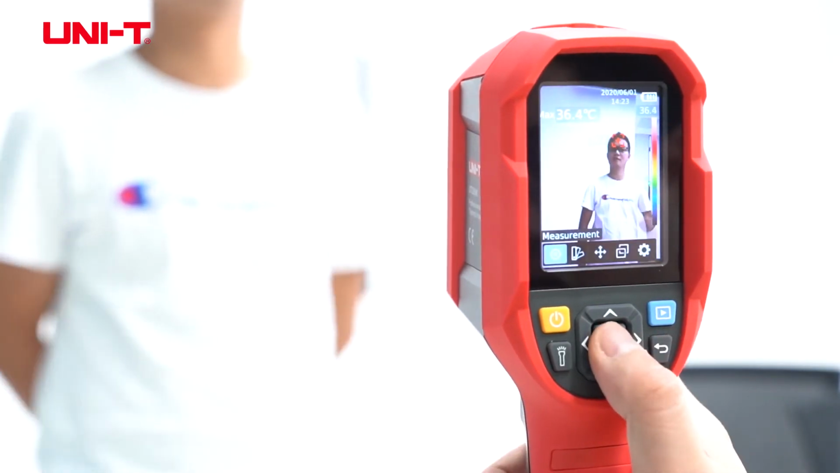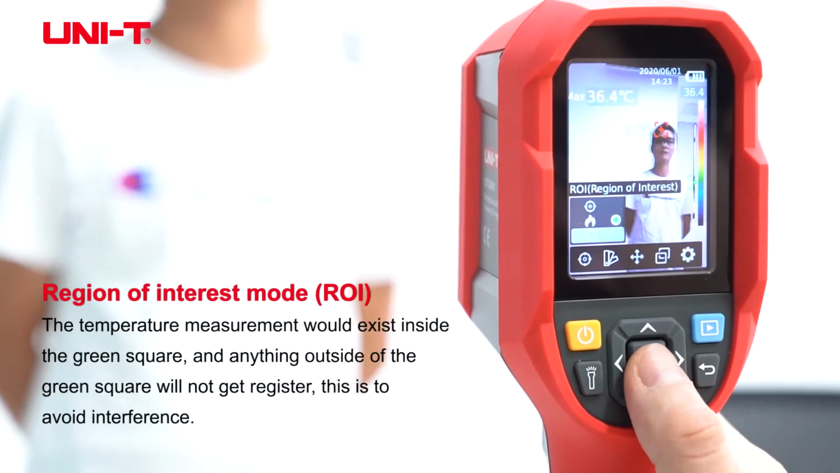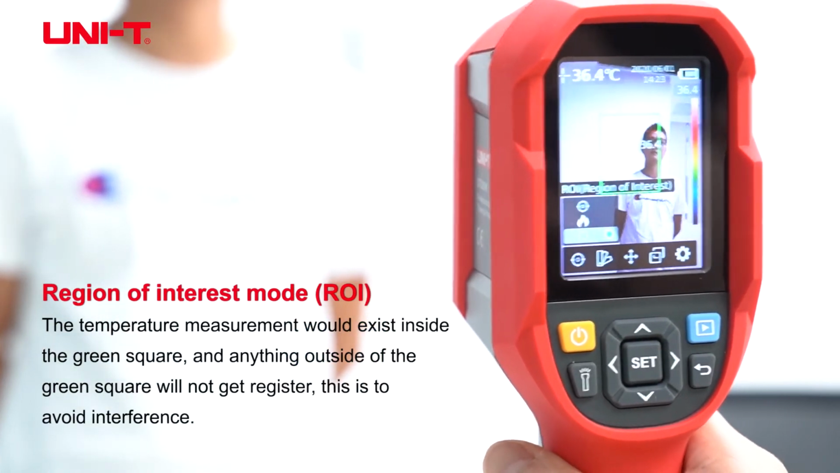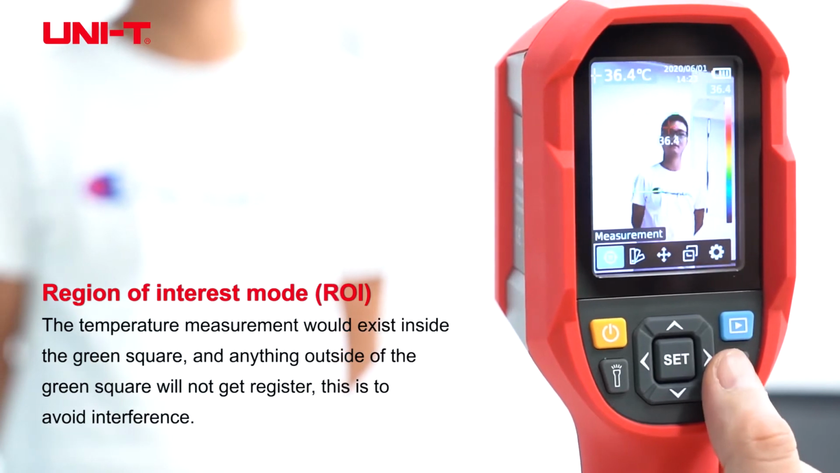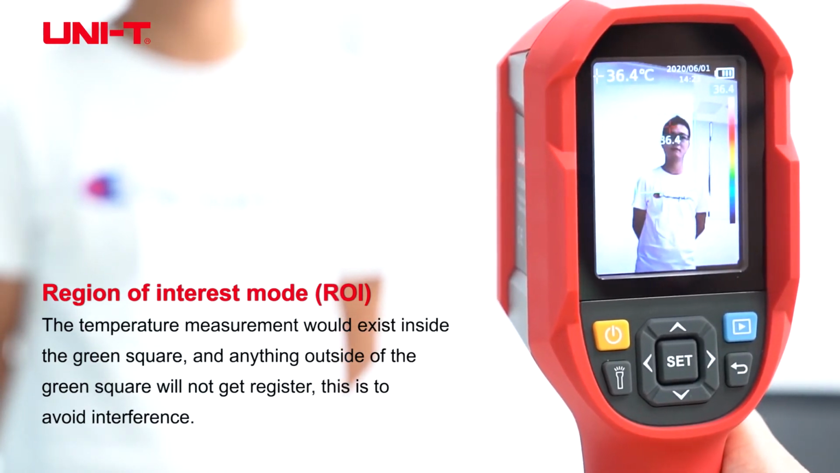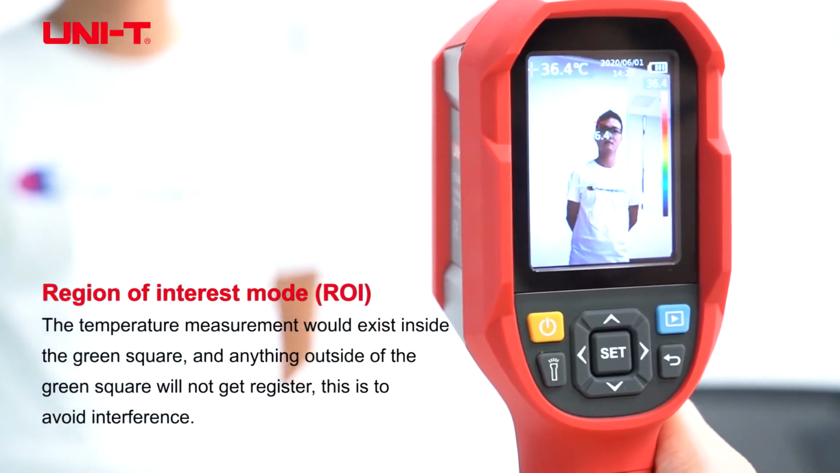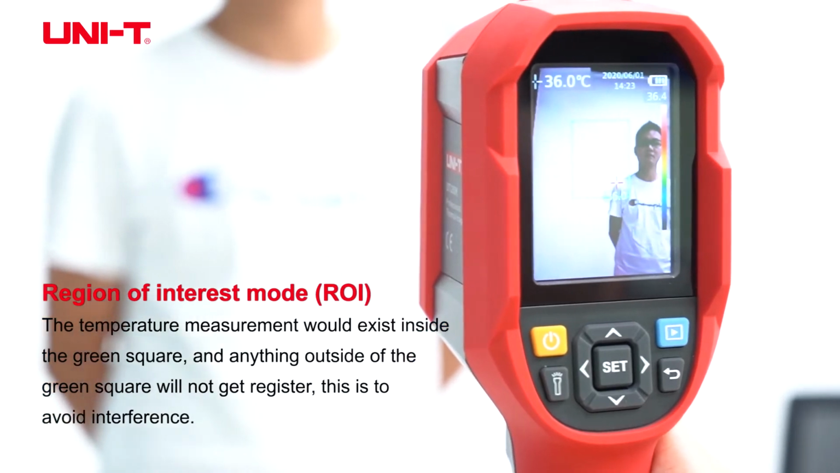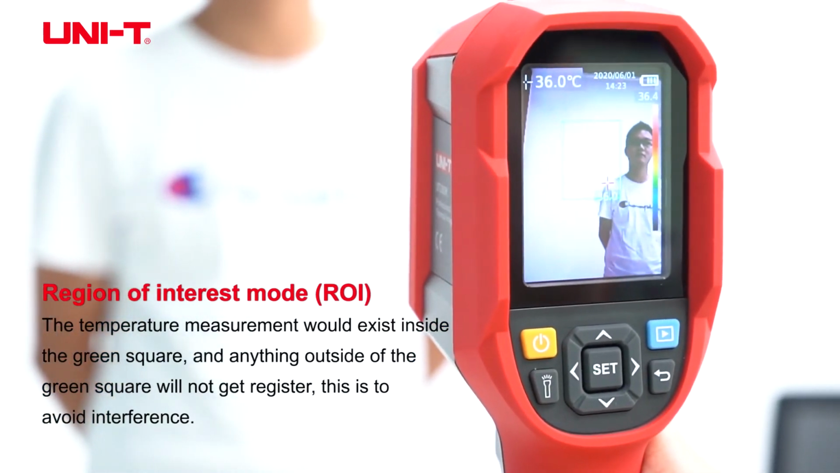And some of its new features are there's a region of interest mode. So the temperature measurement will exist inside this green square. And anything outside of the green square will not get registered. So this is to avoid interference.